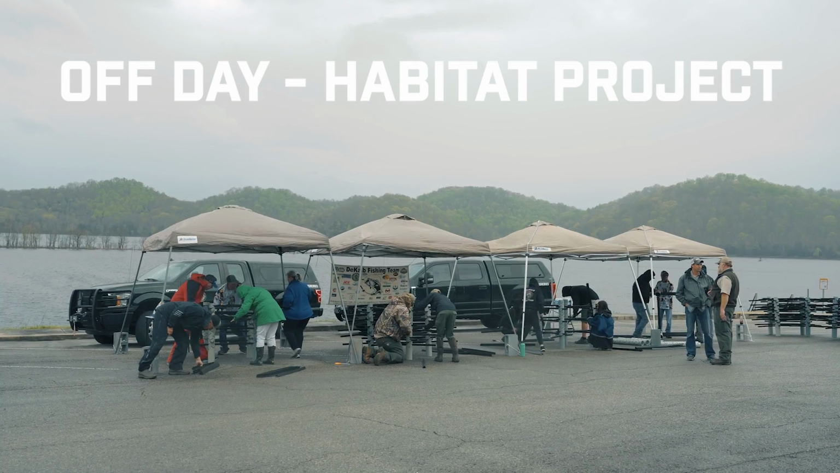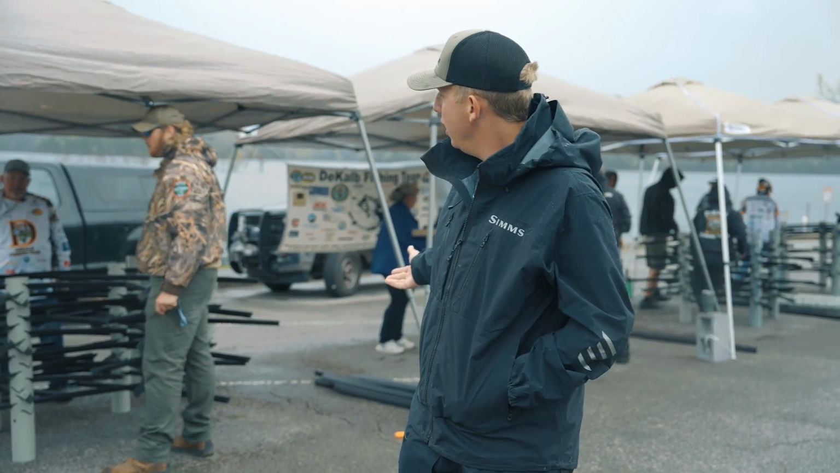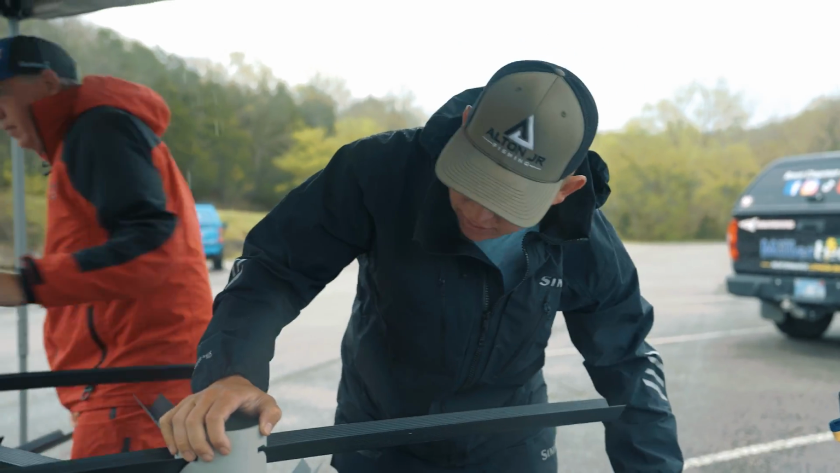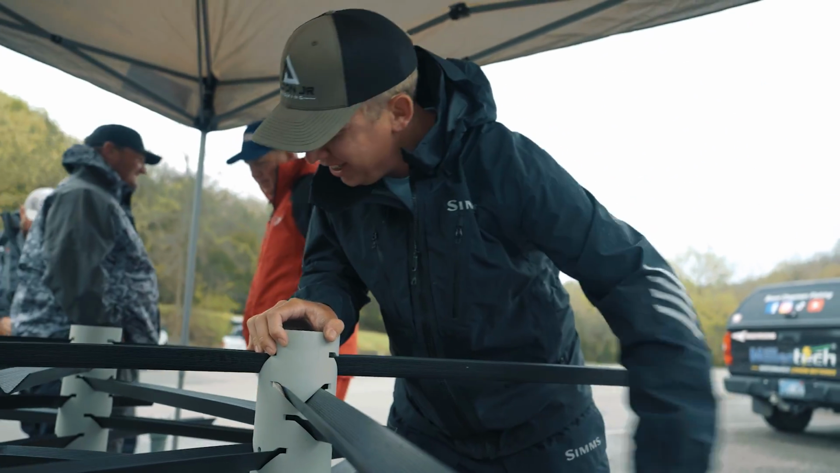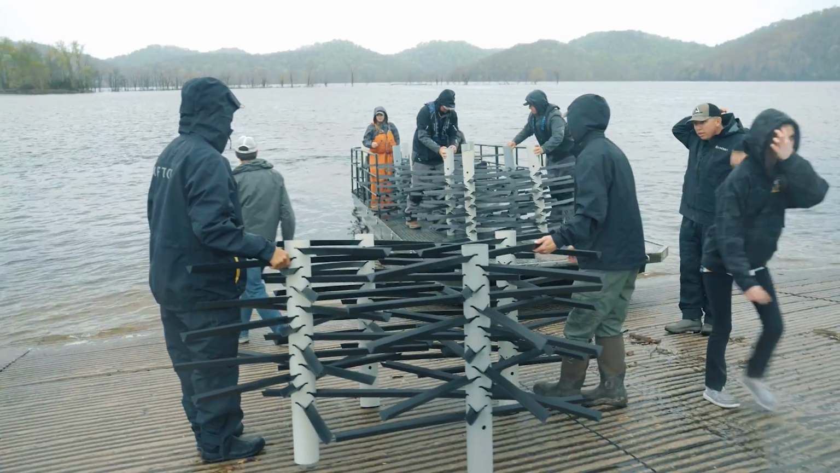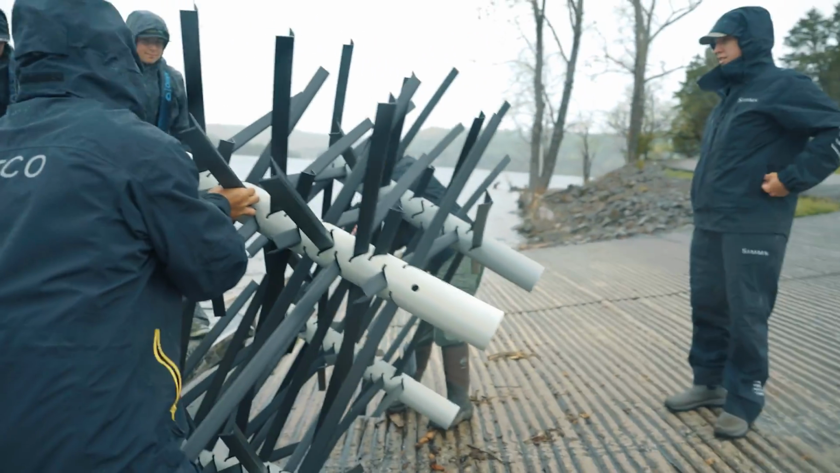We're here at Center Hill Lake, and we're doing a little bit of a conservation project with Mossback Habitat, putting out all these structures throughout the lake. So we're putting them together right now. It's pretty simple assembly, just a bunch of PVC and different pieces, and they're going to take them out on a boat, drop them out here in Center Hill Lake, and hopefully have some man-made brush piles that won't decay, and they'll be there forever and give these fish some good habitat. So something cool.